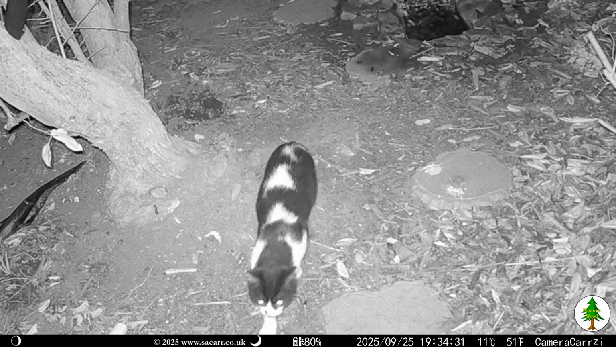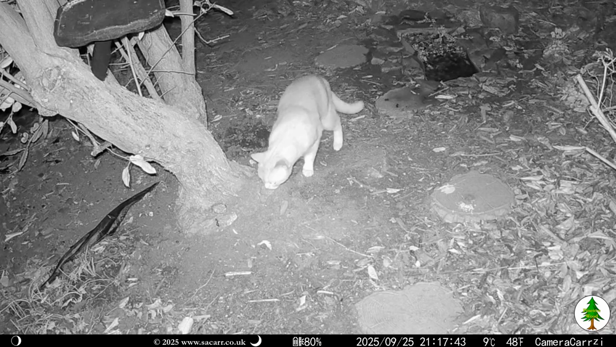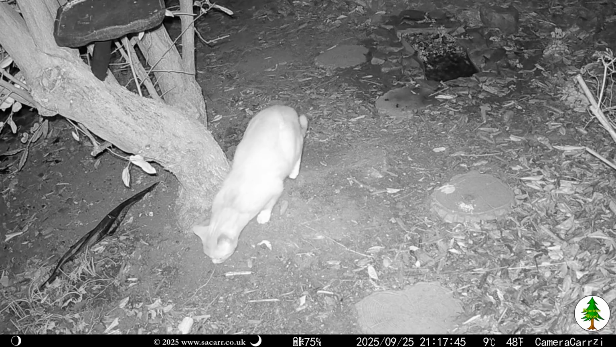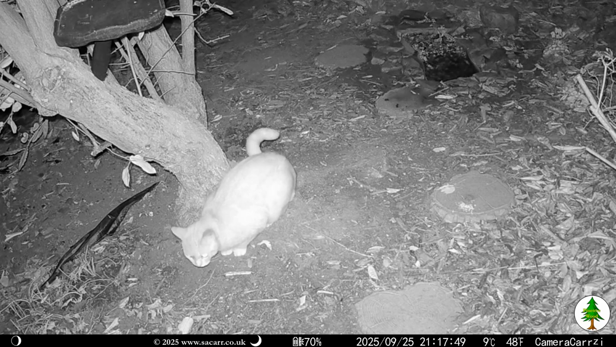Chevron also passed through that evening. Later in the evening, there was yet another cat. Judging by the tone, I'm guessing this is a cream colour. It was another fan of the tree.